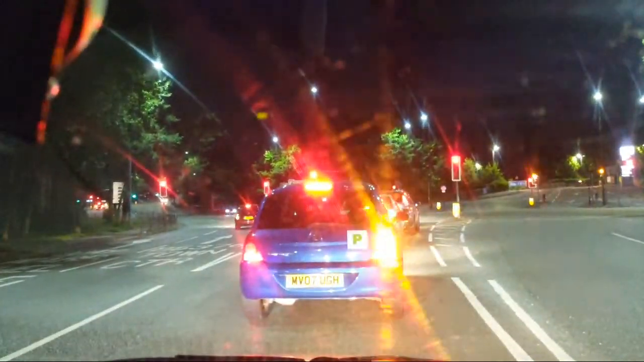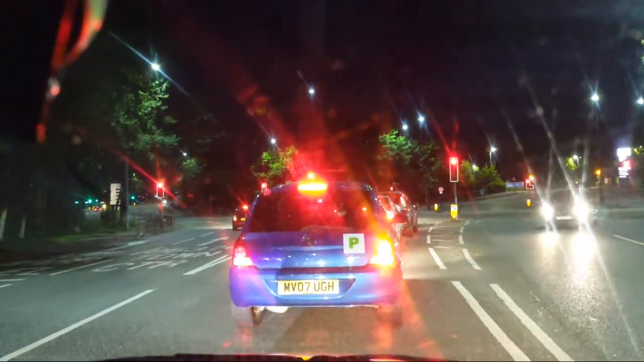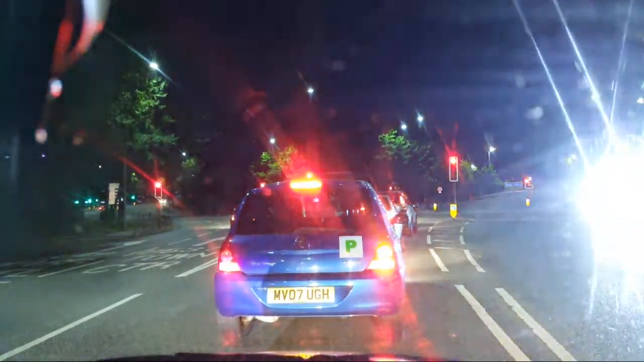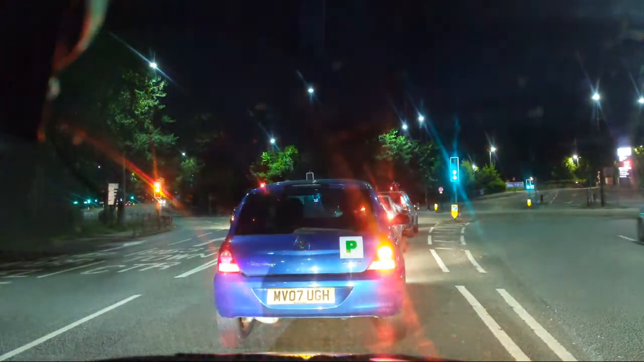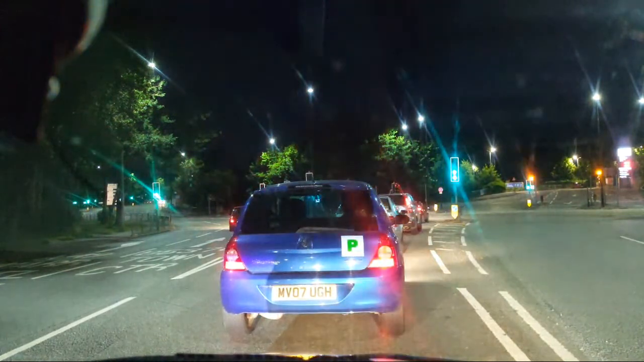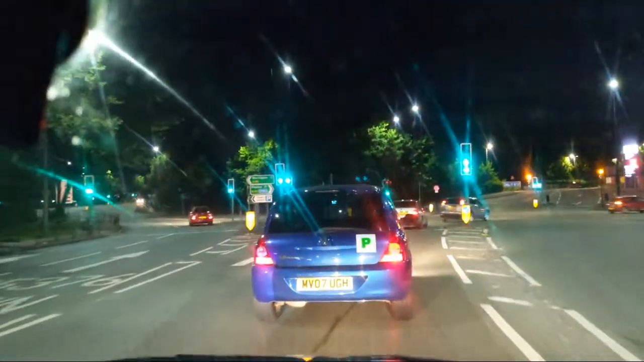Ugh. It's the number plate of the car. Ugh. Wonder if they're driving's ugh. Because they've got the P on them, which means they've only just passed the test.